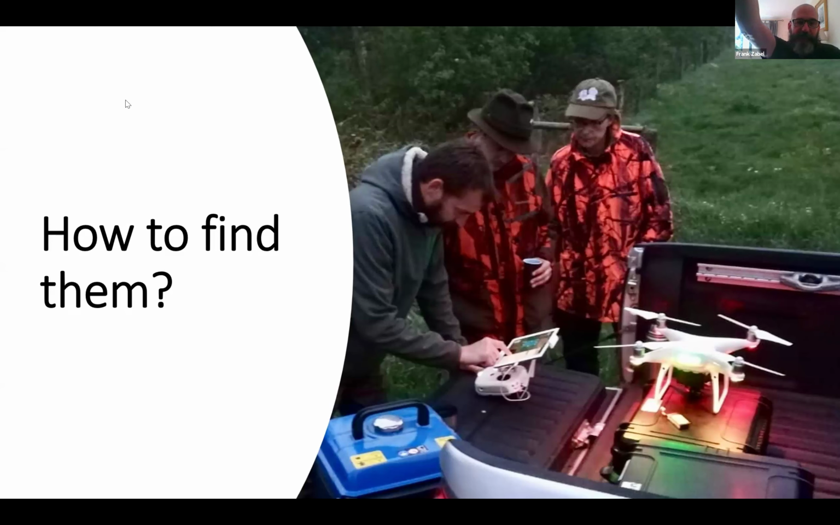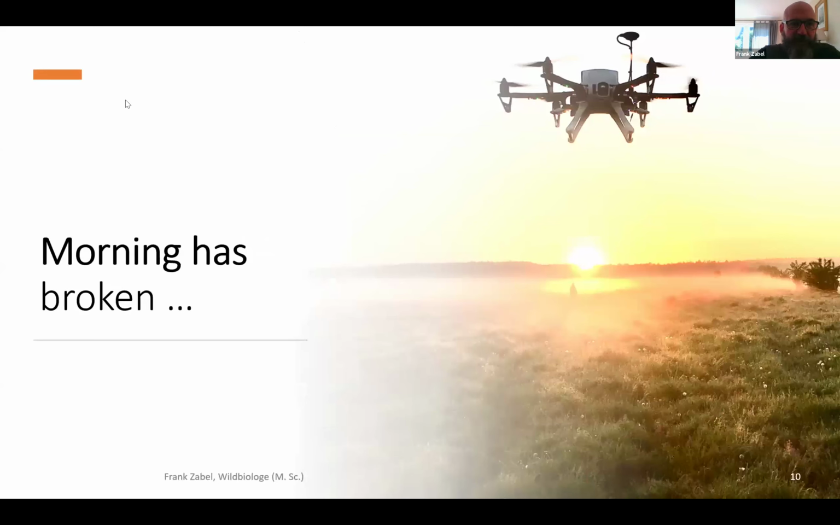And first, they held it at an angle in front of them, but in the mid-2010s, I think it was, they then came to the conclusion that we could deploy the cameras with drones. And this is actually what we do quite commonly in certain areas of Germany nowadays.